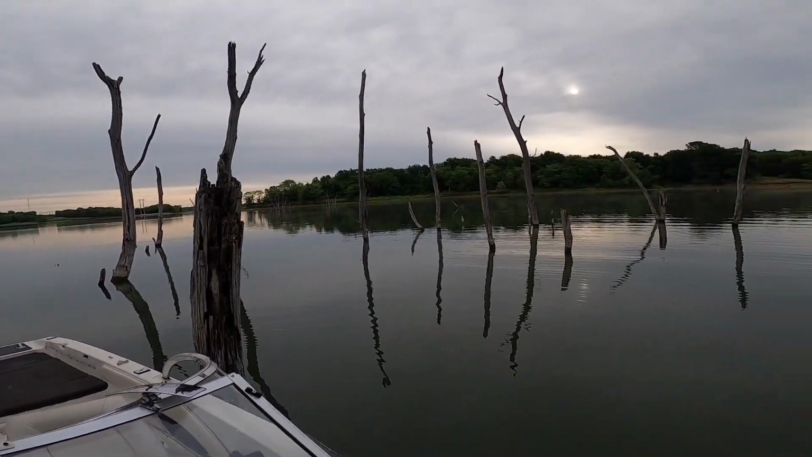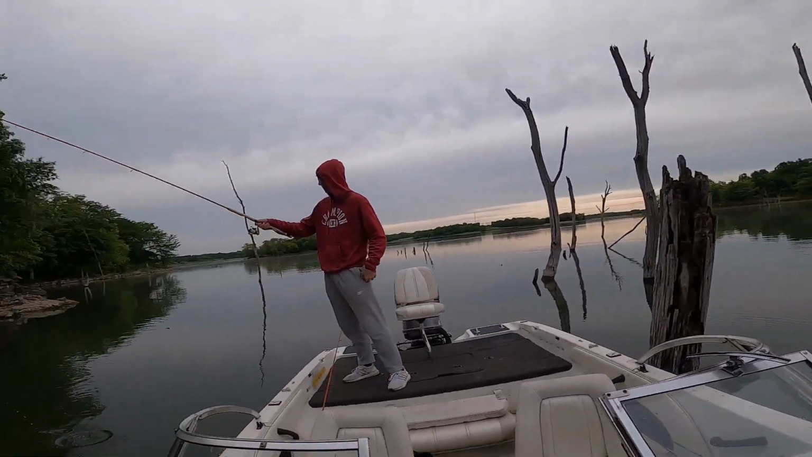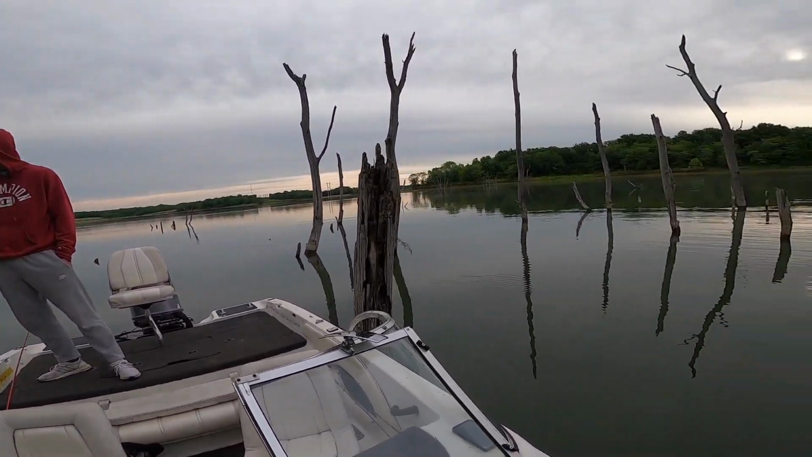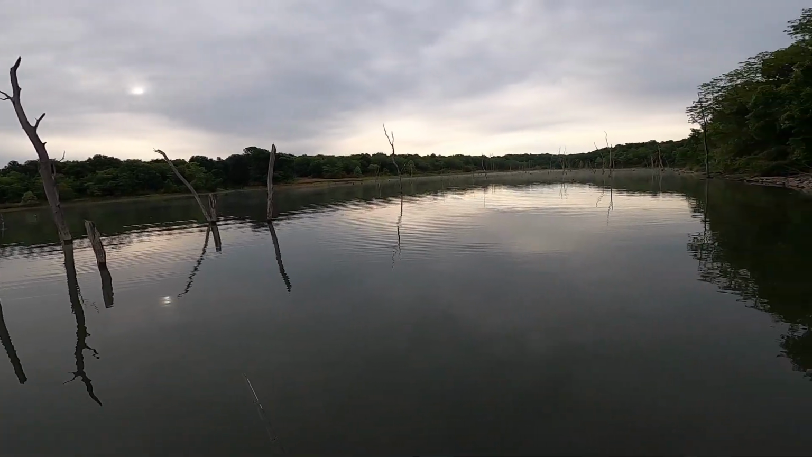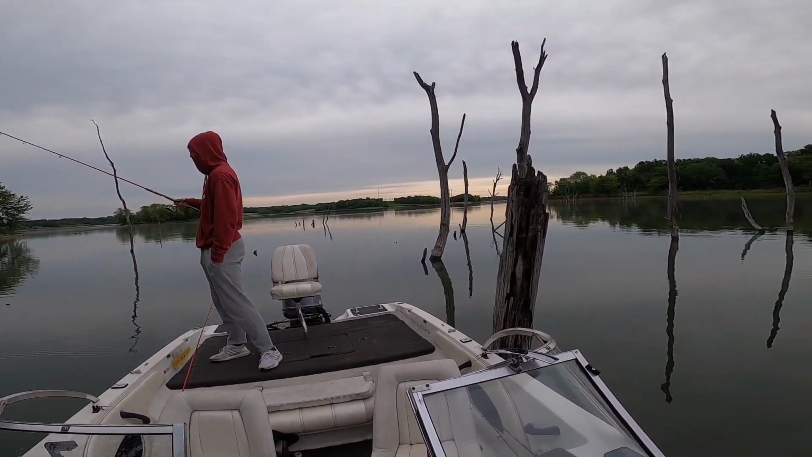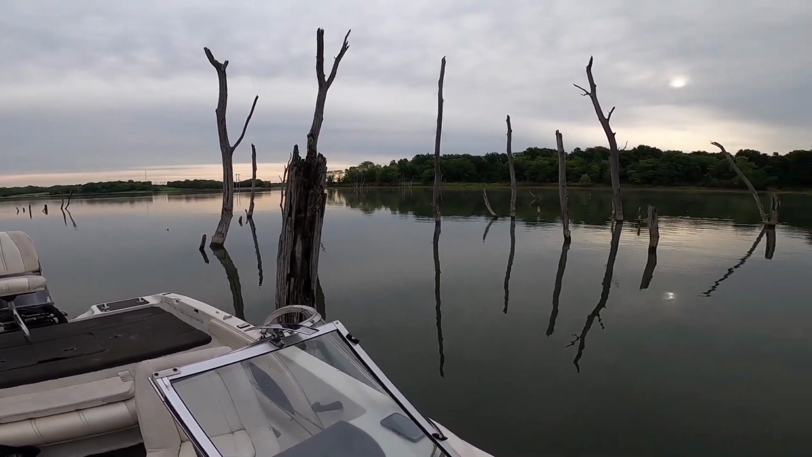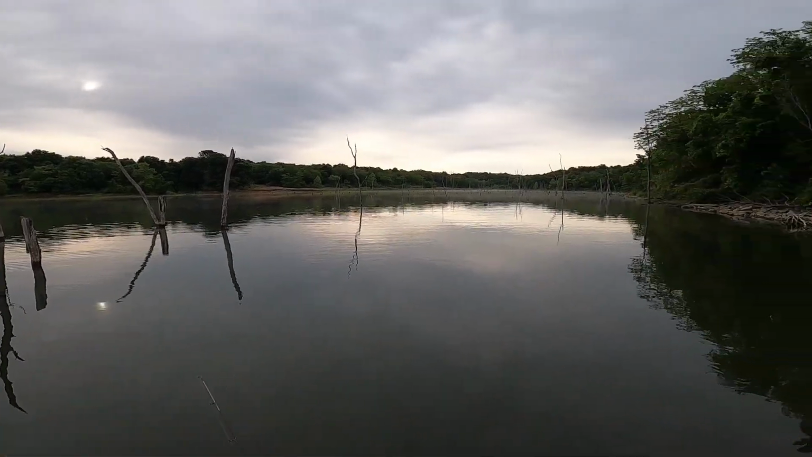If you can see, we've got all this standing timber. So we've got a lot of structure for the... You got a fish? I missed one. Oh, man. So we've got a lot of stuff for the post-spawn fish to be on. So we've got this cove here, and there's the main lake over that way. So the fish might be in the front, so we figured we'll start at the front and work our way back. And we just started in here.